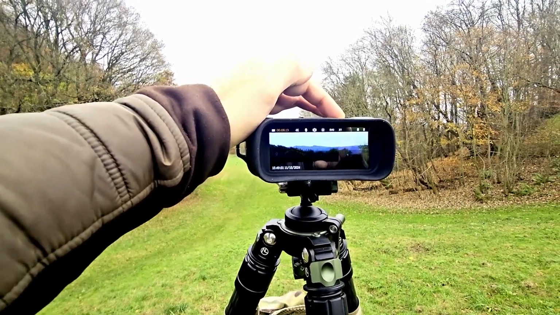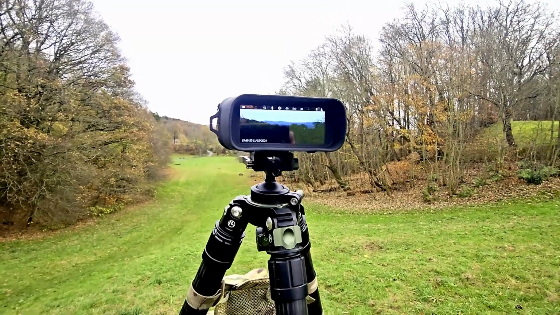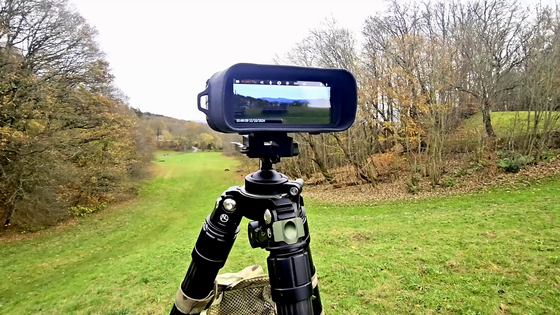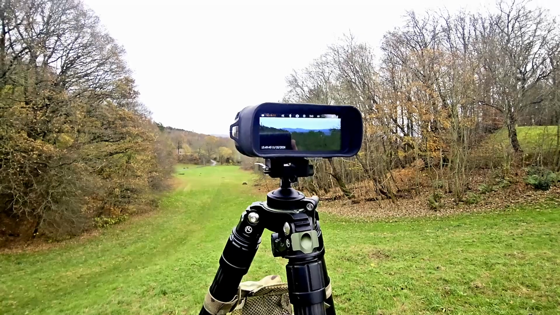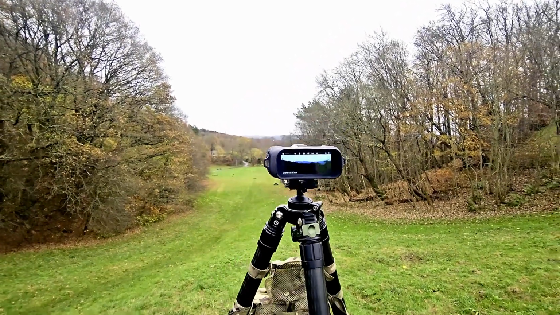And the photos that Cigman show on their site are, as far as I can see, Adobe stock photo. That is not pictures, as far as my experience goes, taken through the Cigman.